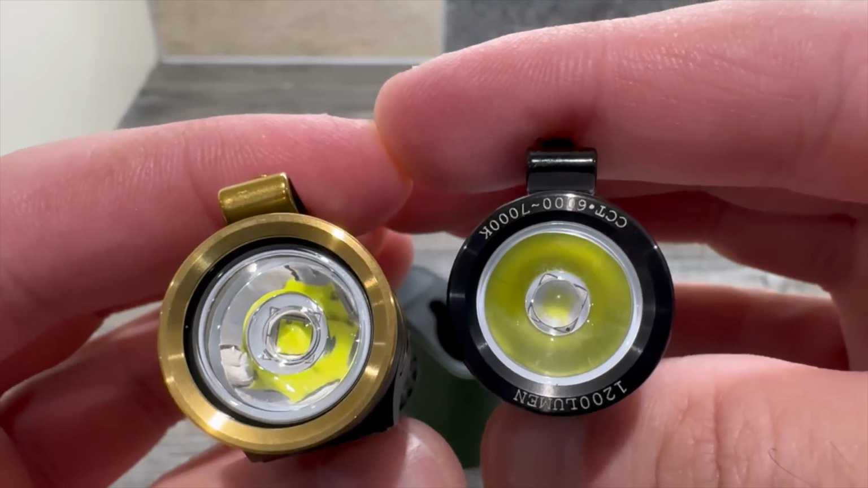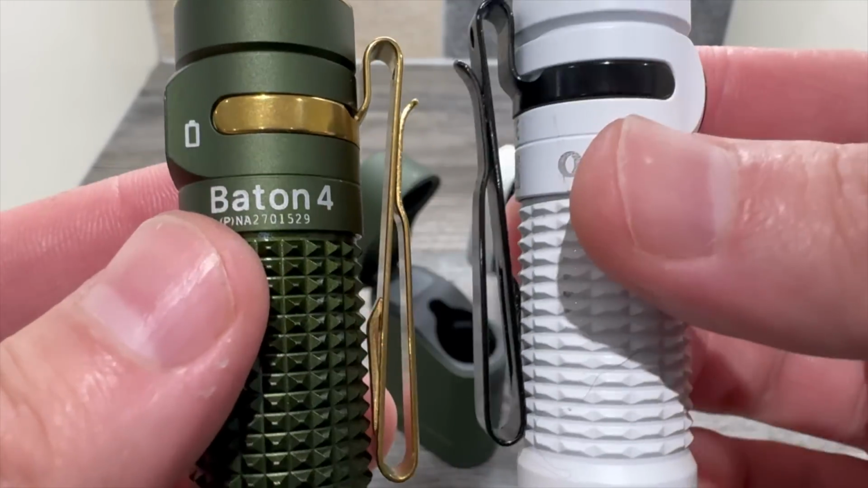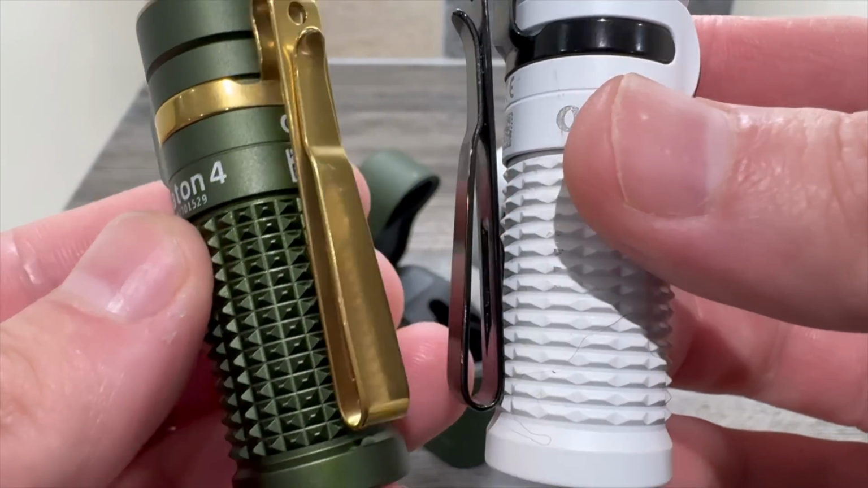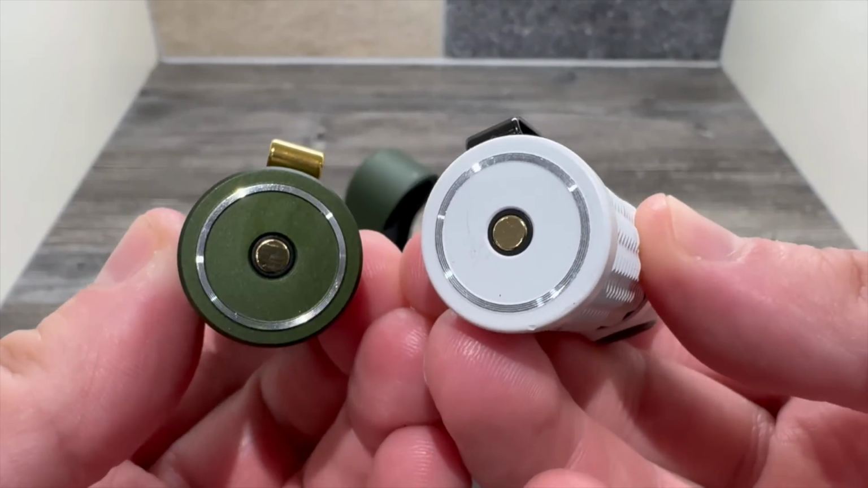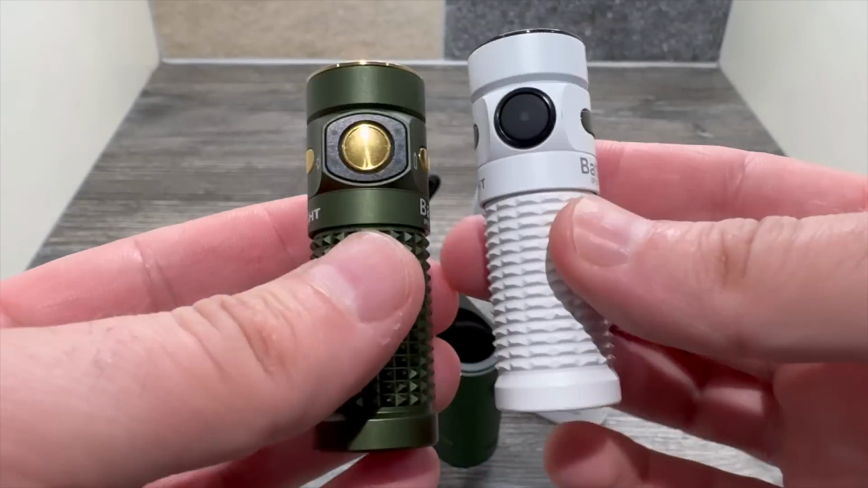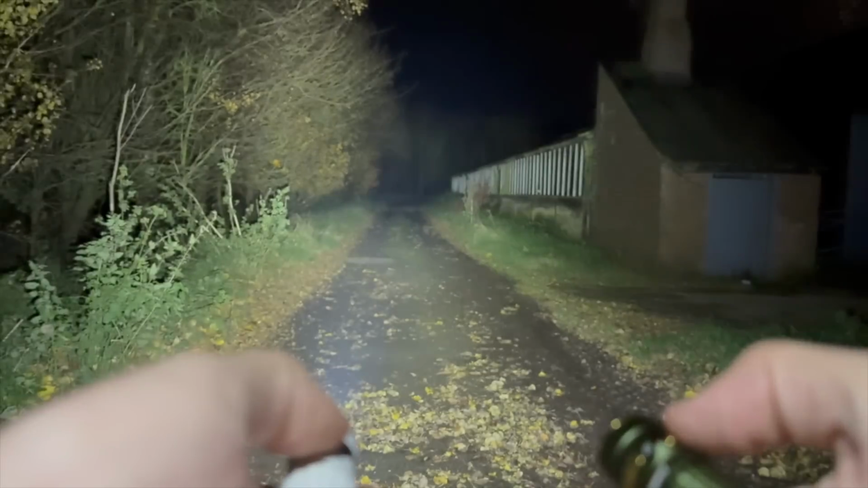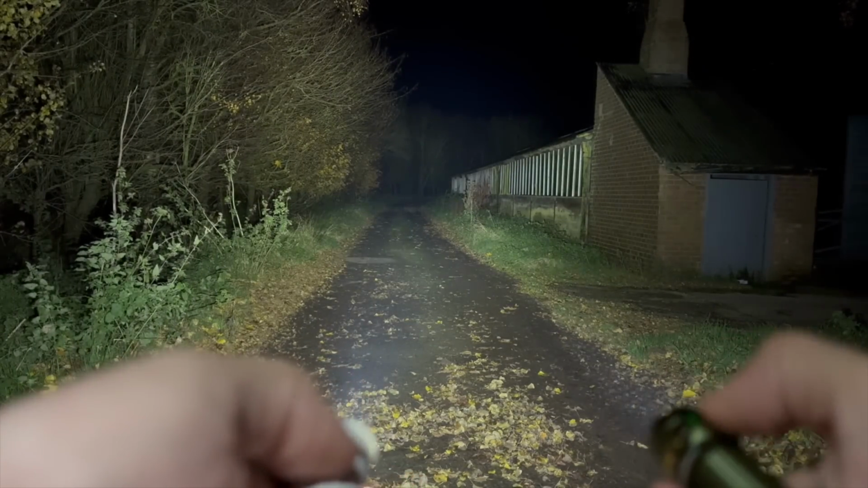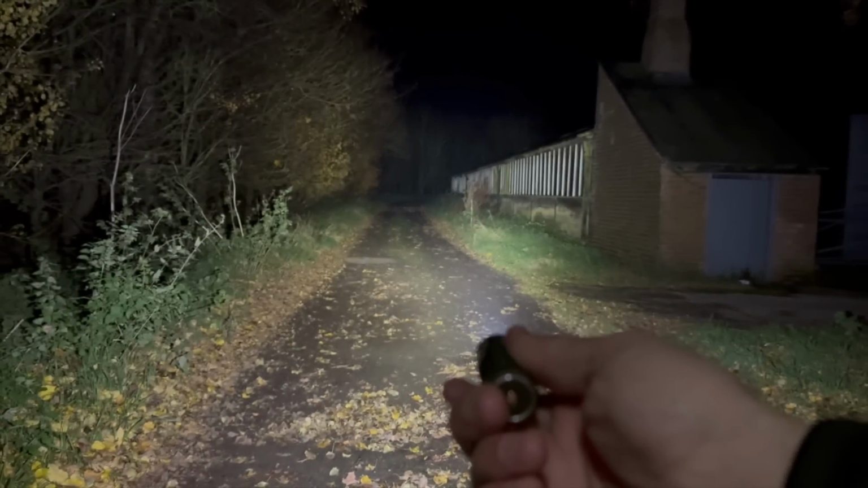The bezel and reflector have changed very little. The clip is a feature I love on Olights, allowing it to be used in a multitude of ways, including, as shown in the earlier clip, onto the peak of a cap. The coarse stippling is slightly sharper on the new model, allowing a more confident grip. Side by side, brightness wise, these torches are insane for such a small torch. It's 1300 lumens, a 170 metre beam. It's crazy.